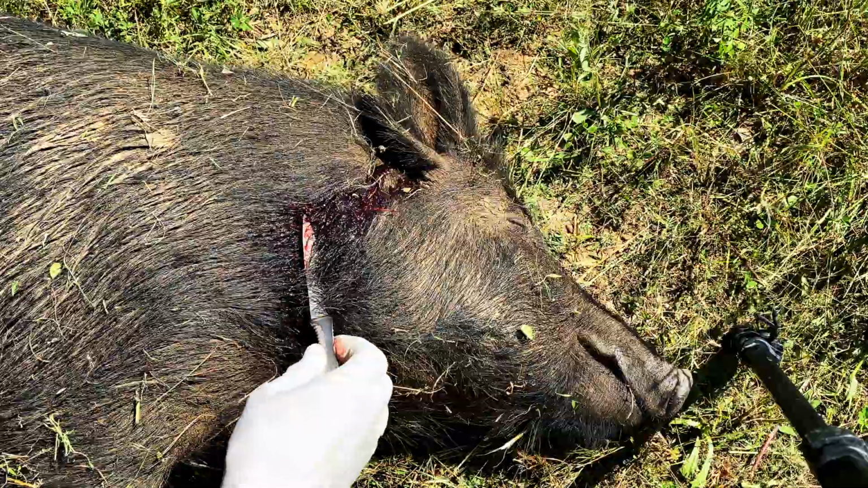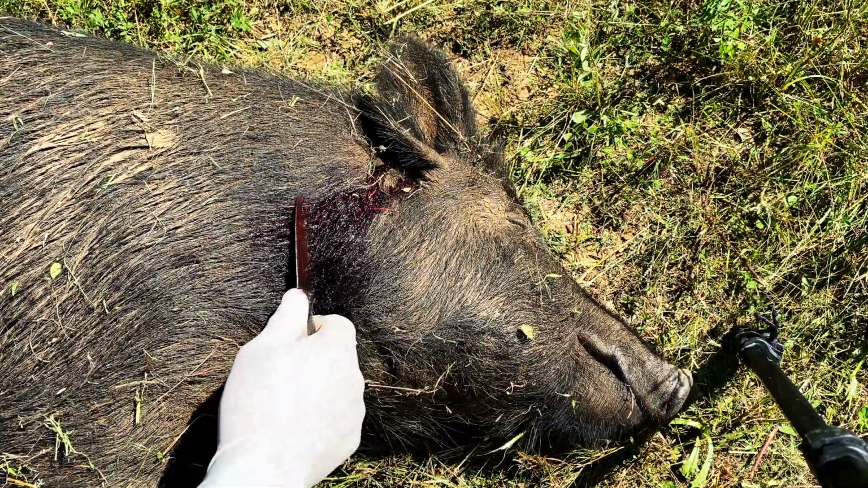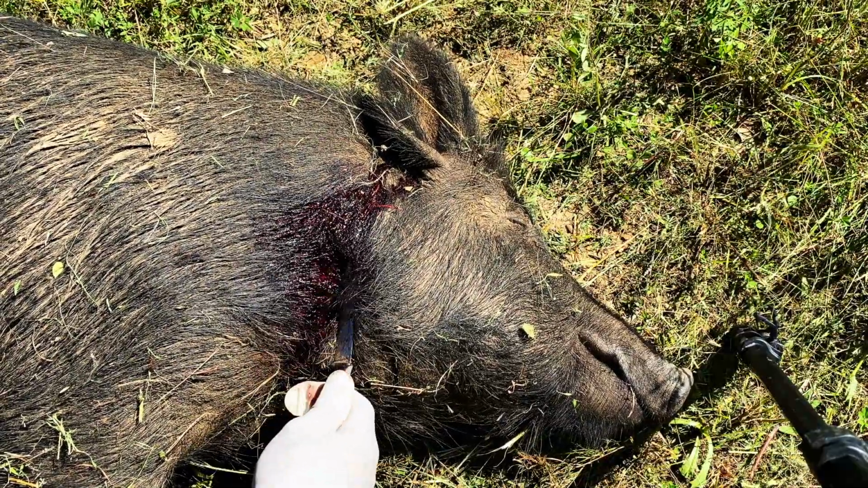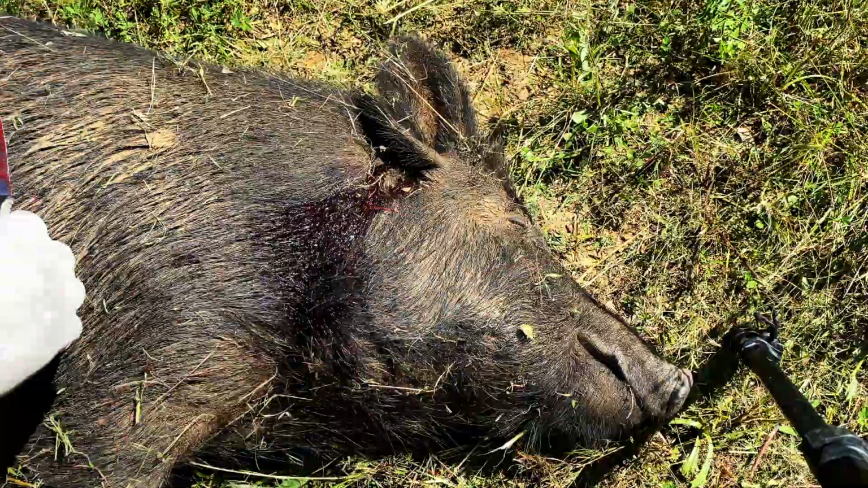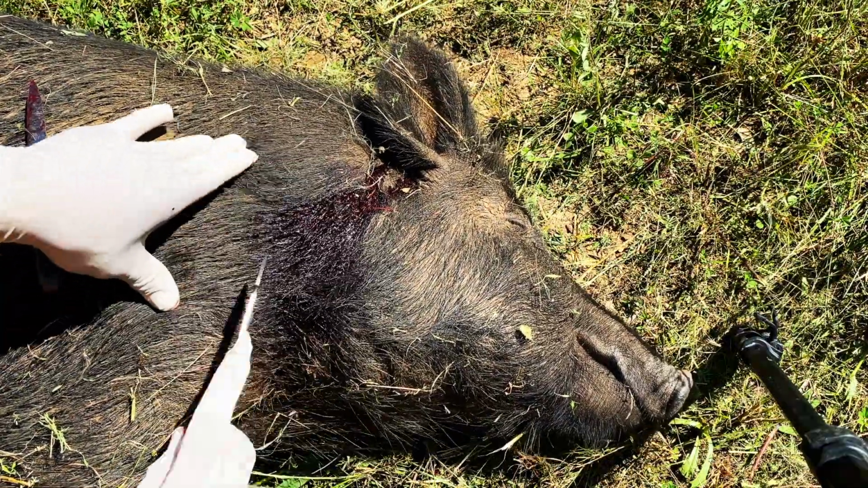Check this out. In all my years of hog hunting, this is the first time I've ever used a varmint bullet on a hog. Now, I have shot a hog with a 204 before, but I was using a 45 grain soft point, and soft points are very doable for game animals, but this was literally a Sierra Blitzking, which means it expands really quickly. So my curiosity has to get in here. I got to see what happened.